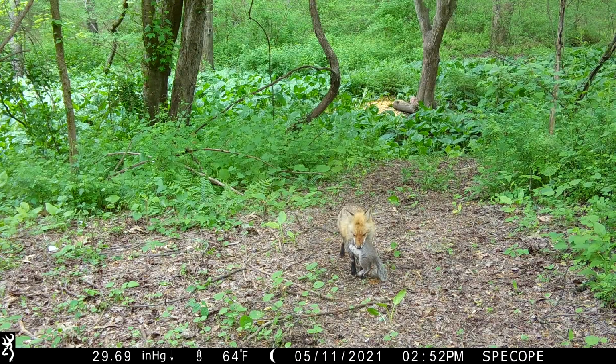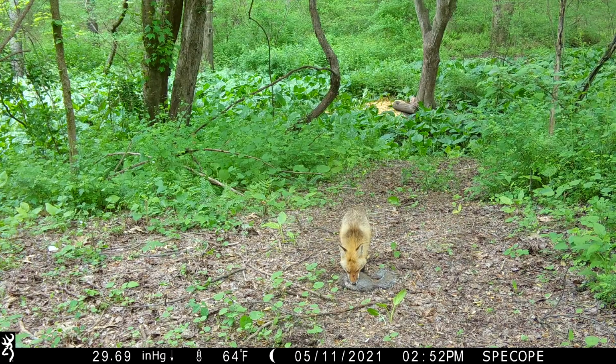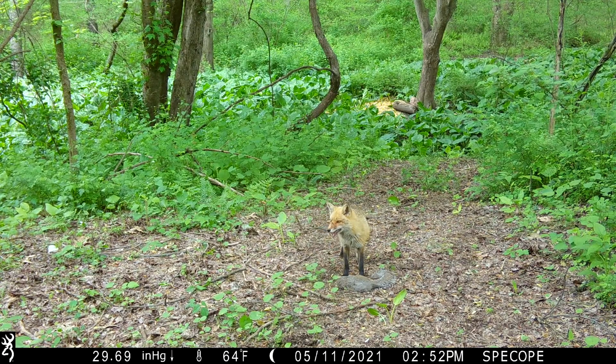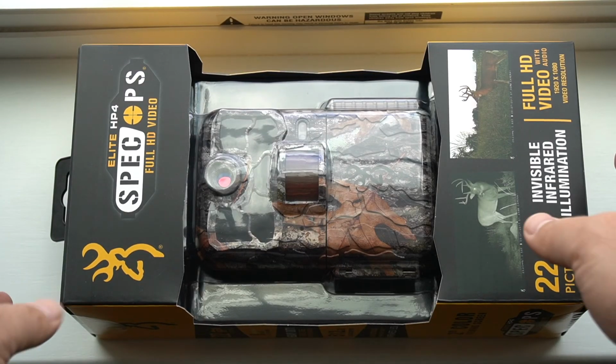We're going to go inside. I'm going to go over the features in a lot more detail, and I'll show you step by step how to set this thing up so you guys, once you get it, if you don't know, you'll know exactly what you're doing and you guys can get your trail camera out right away and have confidence that you got everything set the way that you want it. Stay tuned. Alright guys, let's go ahead and unbox the Spec Ops Elite HP4.